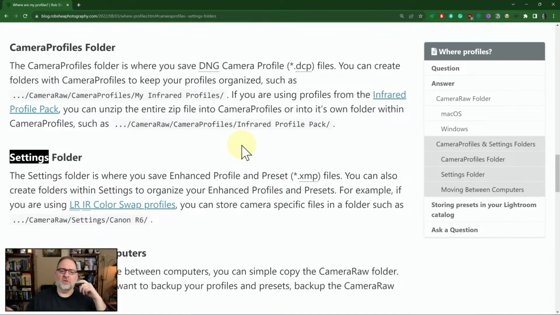The other folder to think about is the Settings folder. And the Settings folder has a variety of things. It has the enhanced profiles, but it also can have presets. They're both stored in this XMP format. And so they're going to live in this folder. So if you are using my infrared Lightroom color swap profiles, whether the ones I provided or whether you've created your own, they're going to live in this folder. So you're going to want to grab what's in this folder.